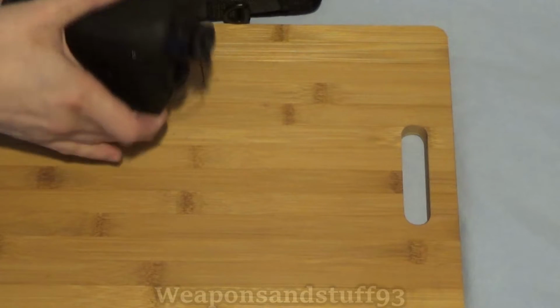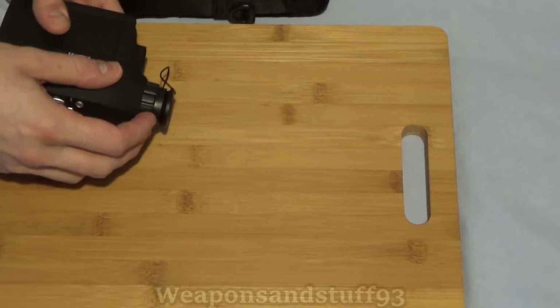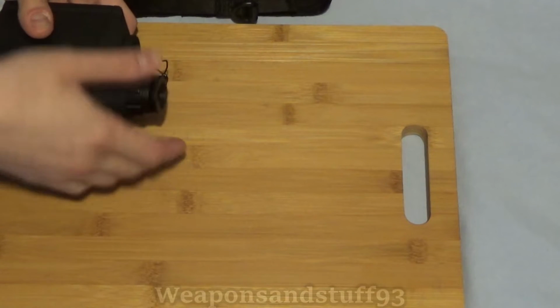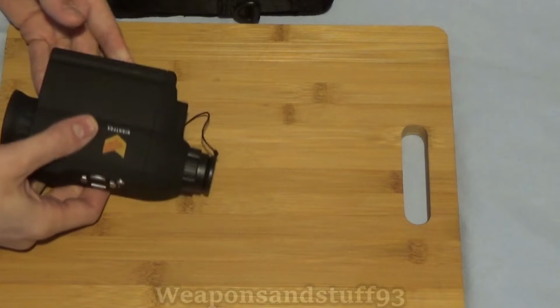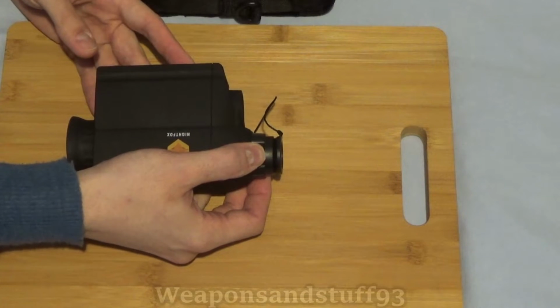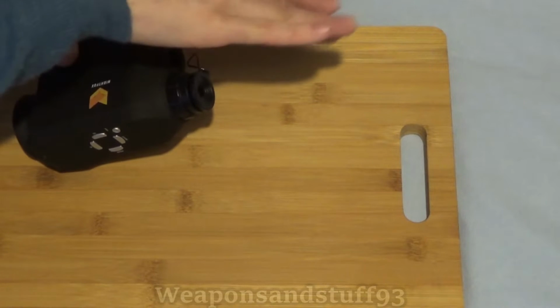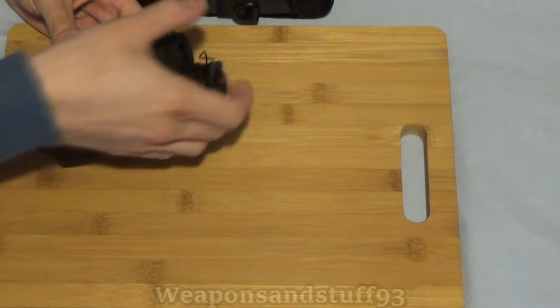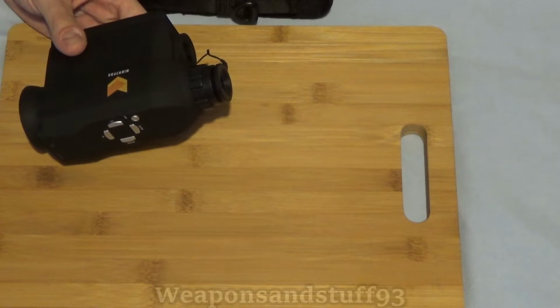Another thing is when you're focusing it, again it's hard to actually focus this without getting your hand in front of the infrared. So if you're using it in near pitch black conditions, it's hard to focus on the thing while you're trying to use it, if that makes sense, because the infrared is projecting from there. When you're focusing it, your hand's going to be going in front of the infrared, which means you can't actually see to focus it, so you kind of have to guesstimate it and hope you've got it close enough for what you want.